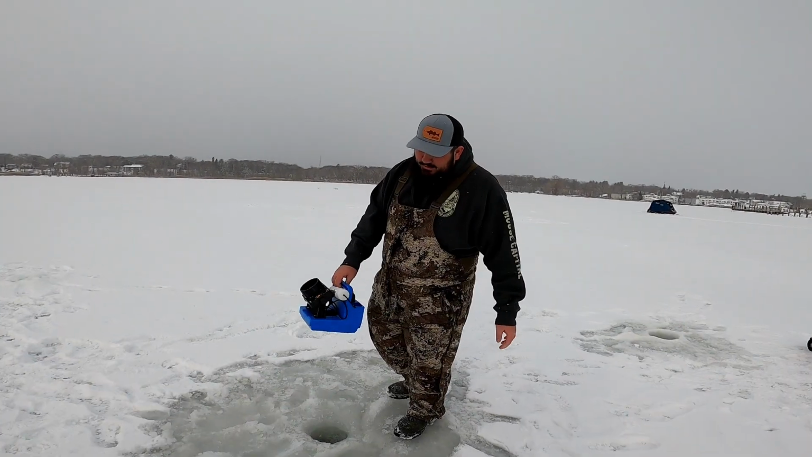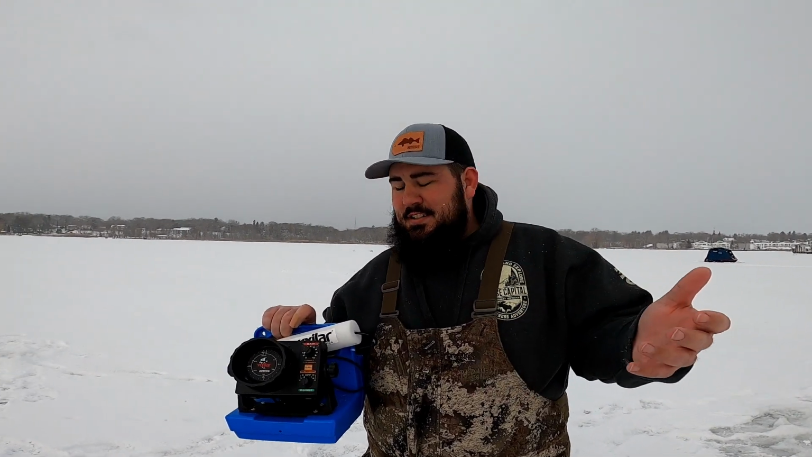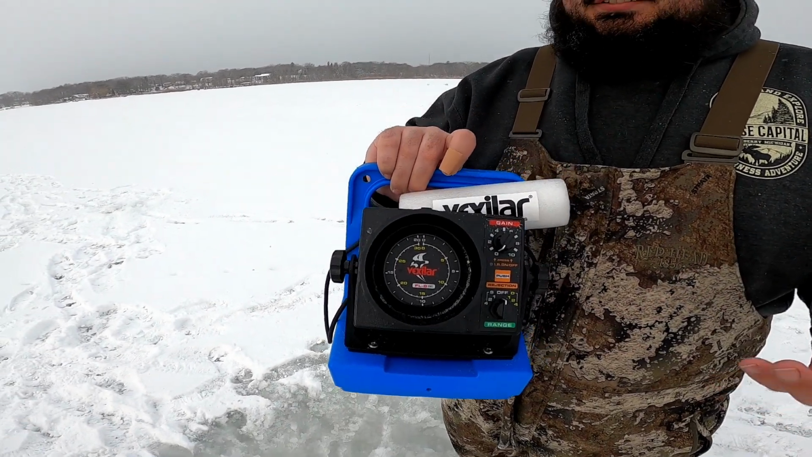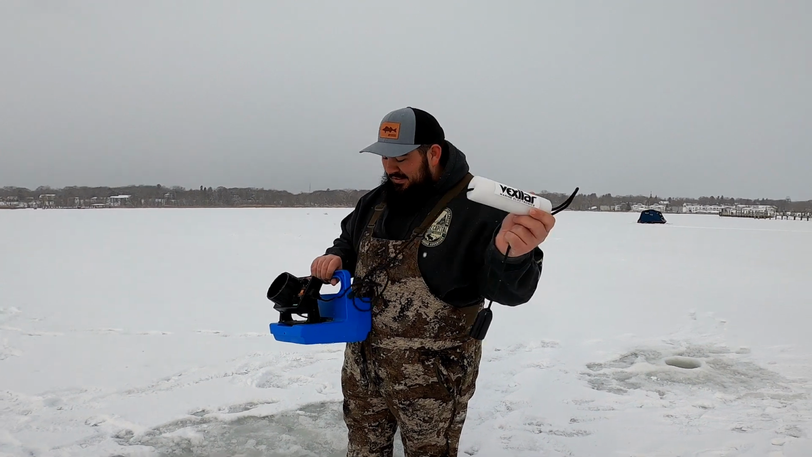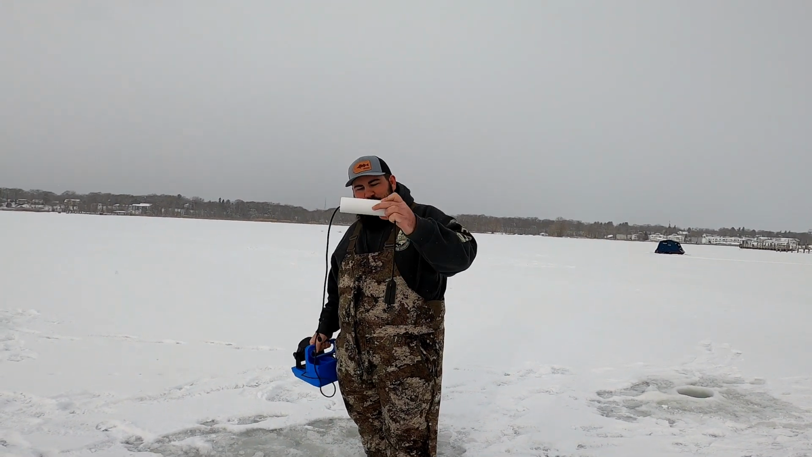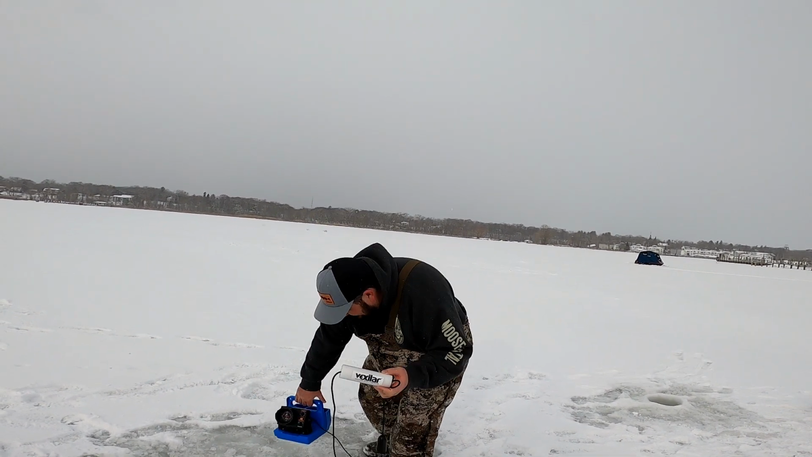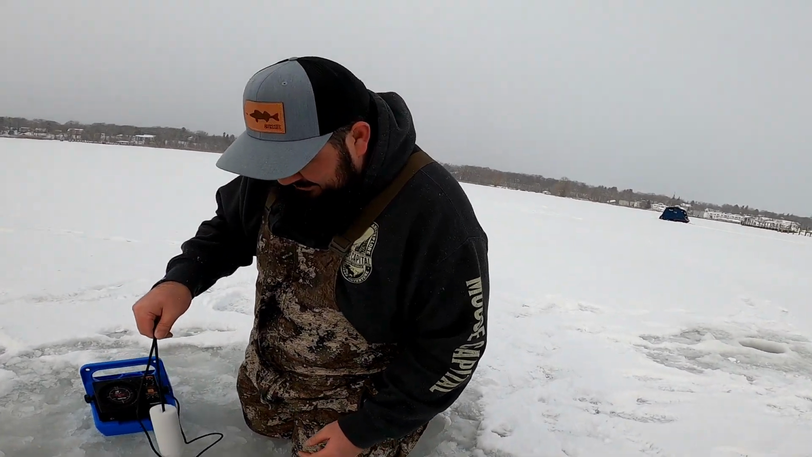Alright guys, so I unboxed the Vexilar. Told you guys about that. Here I am actually going to use it, see how it works. I'm not real professional here. Got this nice transducer and float. I'm going to probably have to fix that float stop. I'm going to put it in here, see if we can see anything and kind of show you what I see.